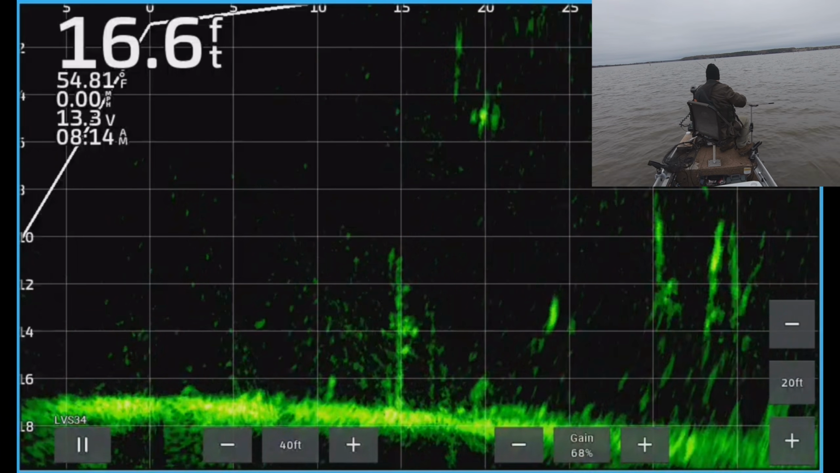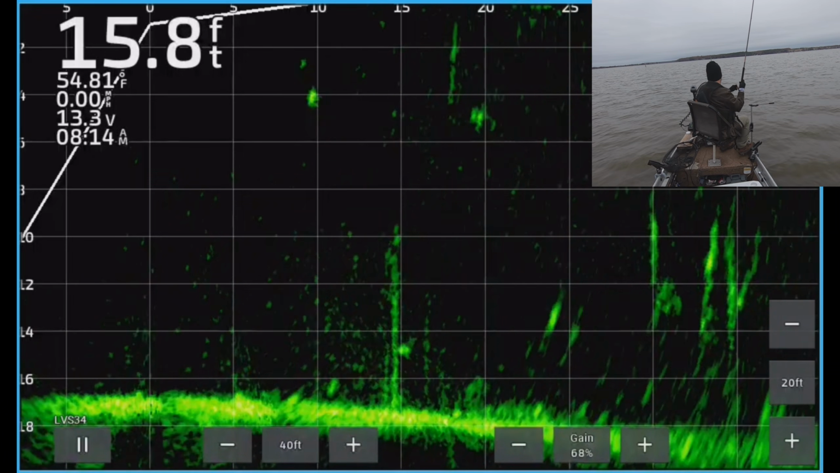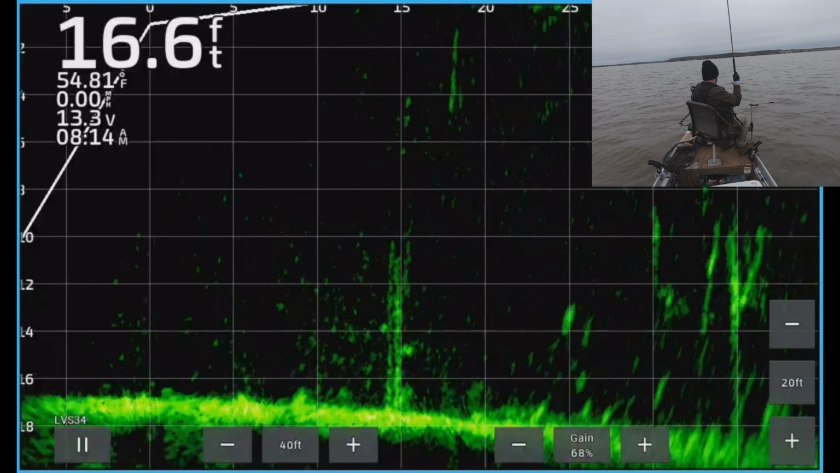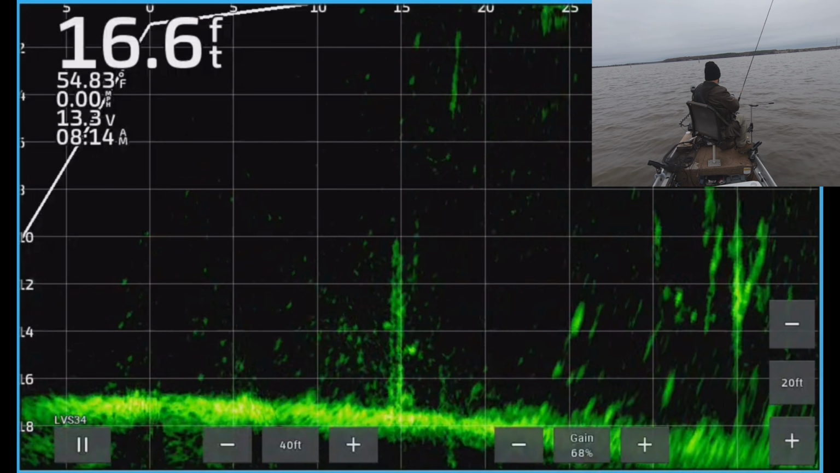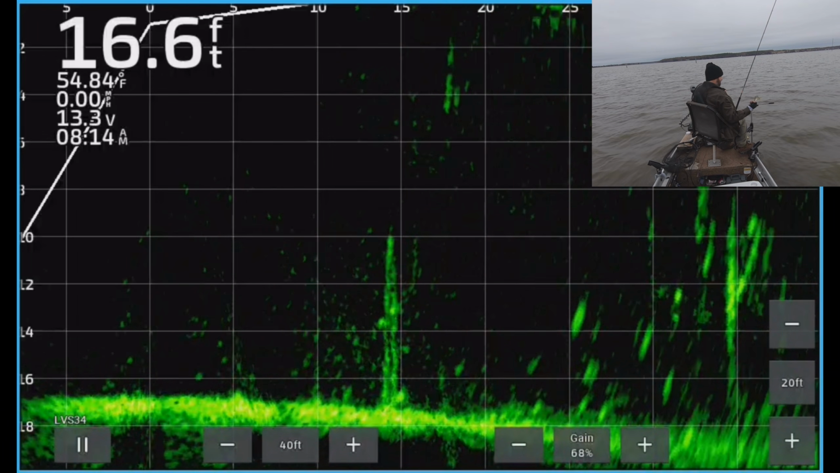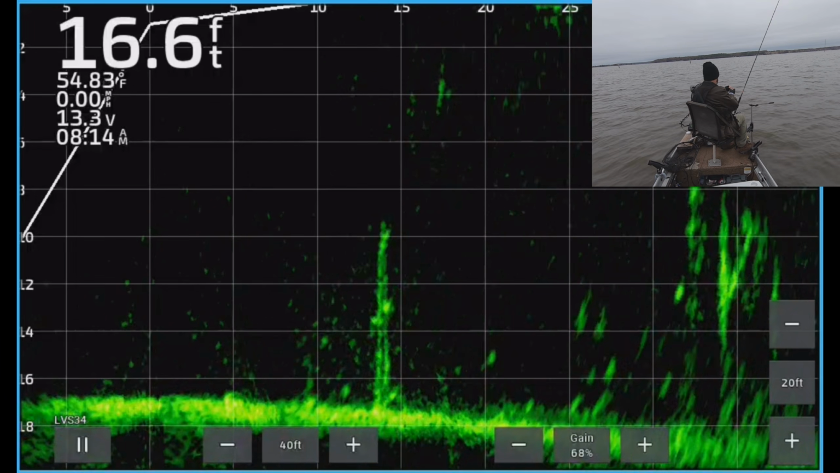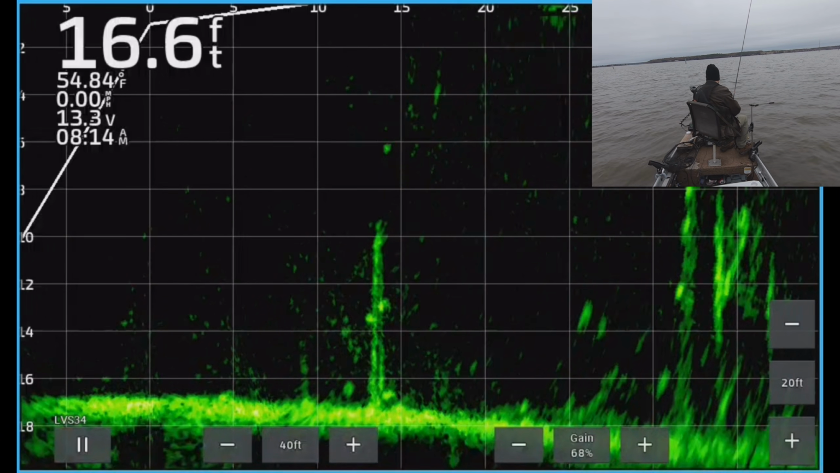Drop right down on him this time. See if we can get a reaction. There he is. Yeah, he liked that. Slightly bigger fish, but I don't know. Guys, that's pretty small. Maybe 7 inches. I know the size fillets that's gonna be. And not quite big enough.